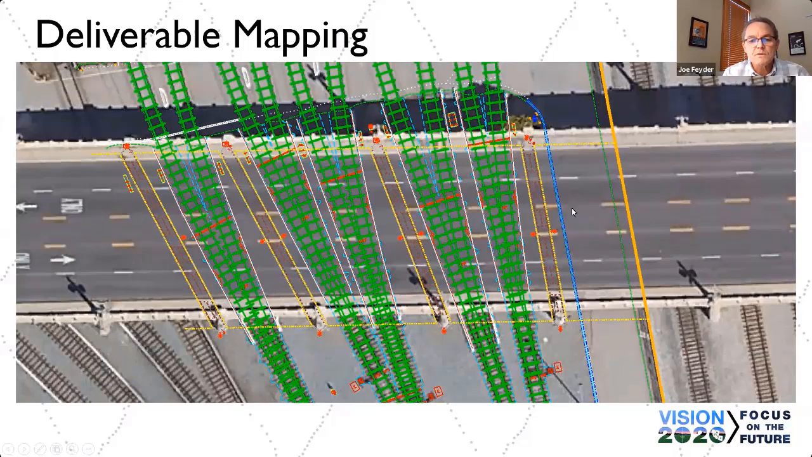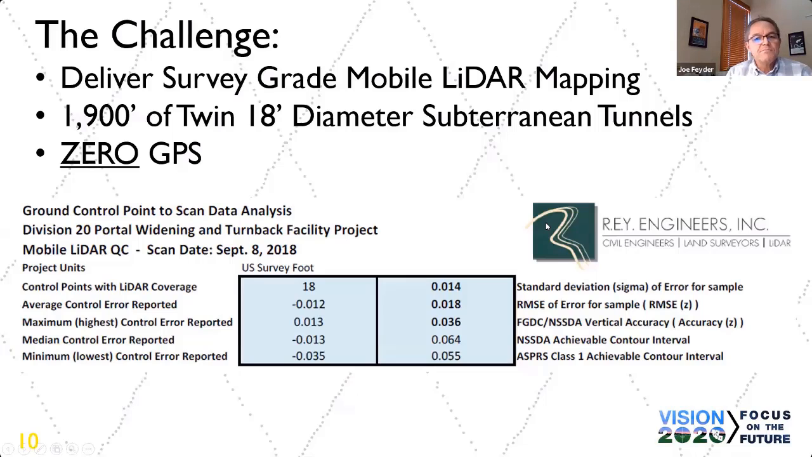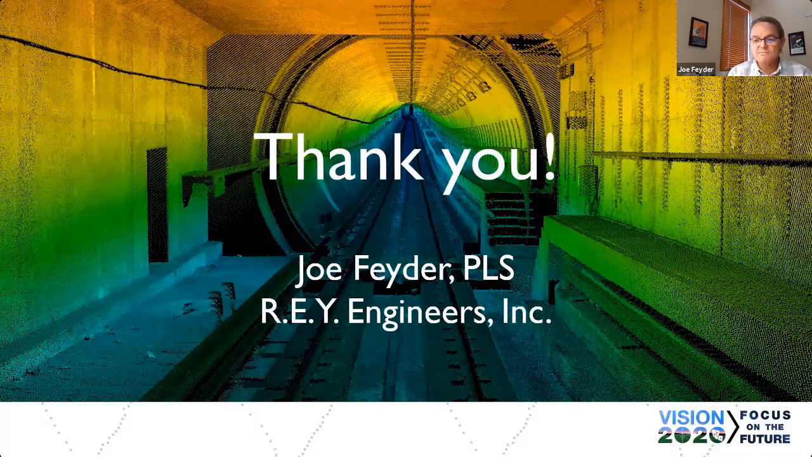Again, I'm getting right at the end of this thing. The challenge was to deliver survey grade mapping in these twin tunnels, and we were pleasantly surprised with the accuracy of the data. The deliverable itself, we knew we could produce a quality DGN and DTM, but it was all going to be based on the point cloud that we produced, and we produced a point cloud that exceeded our expectation on this project. And basically, that's all I've got.